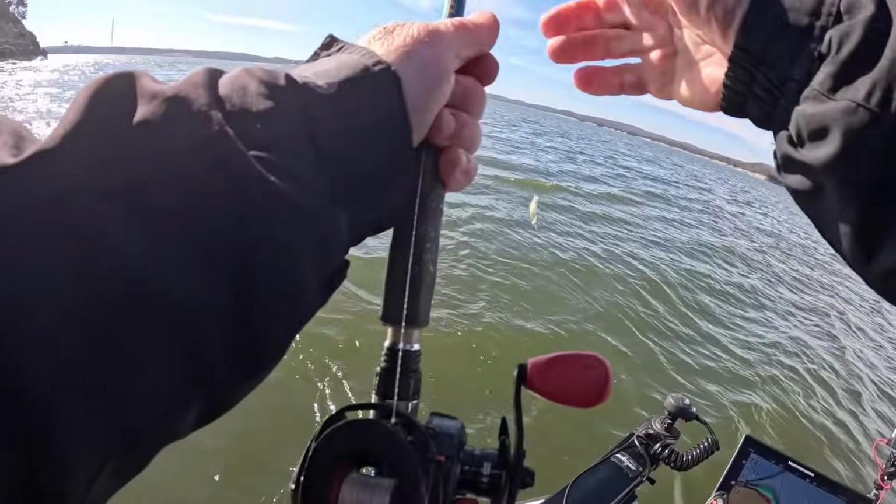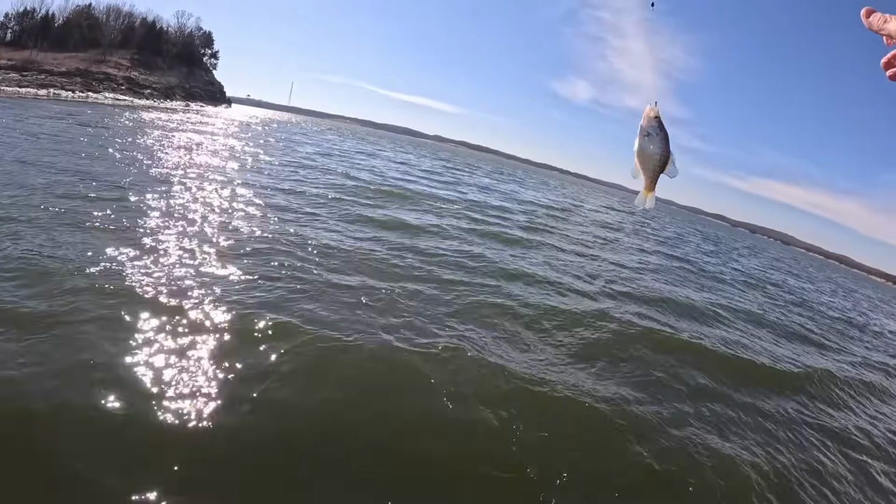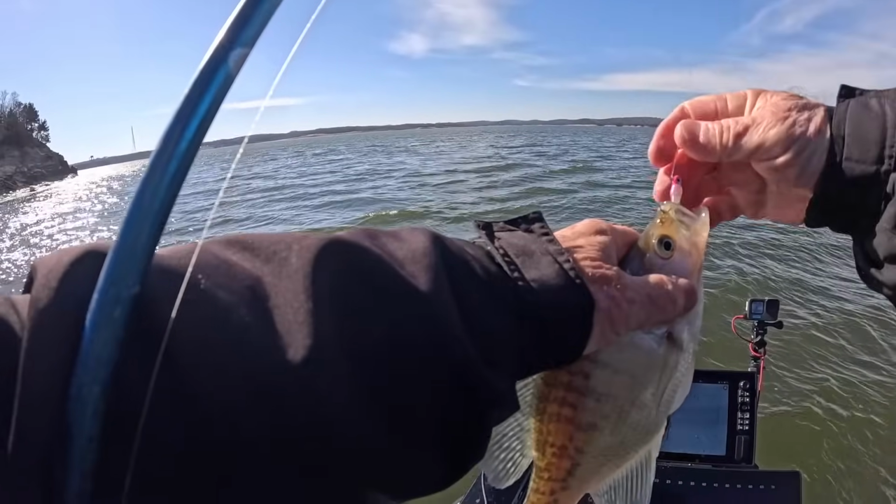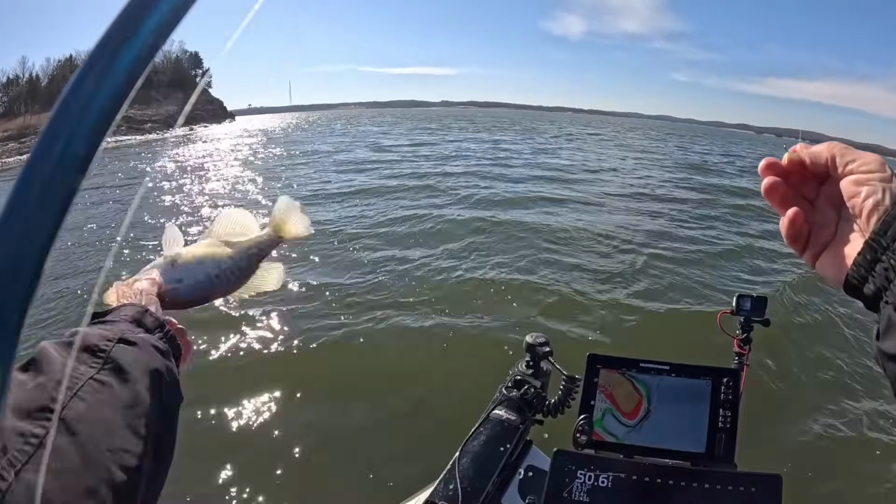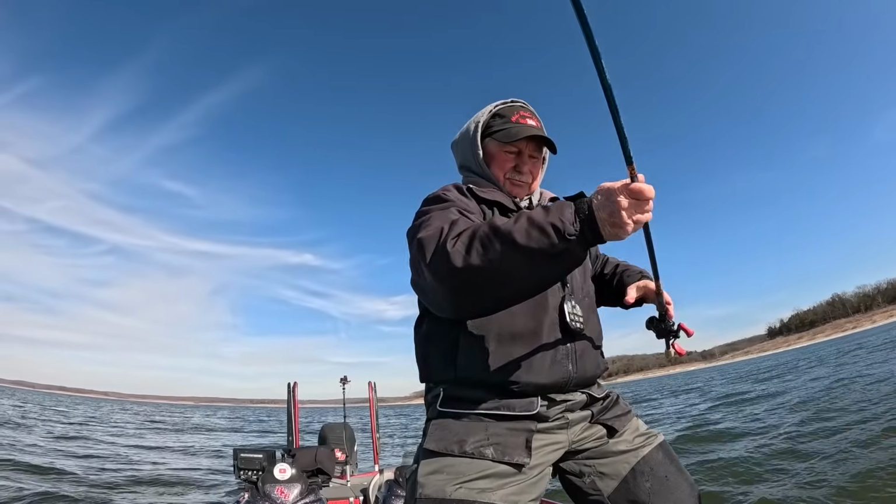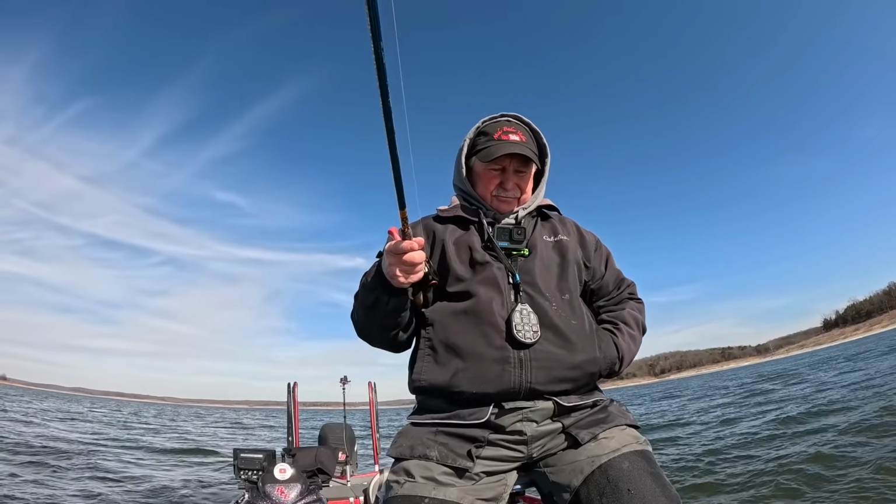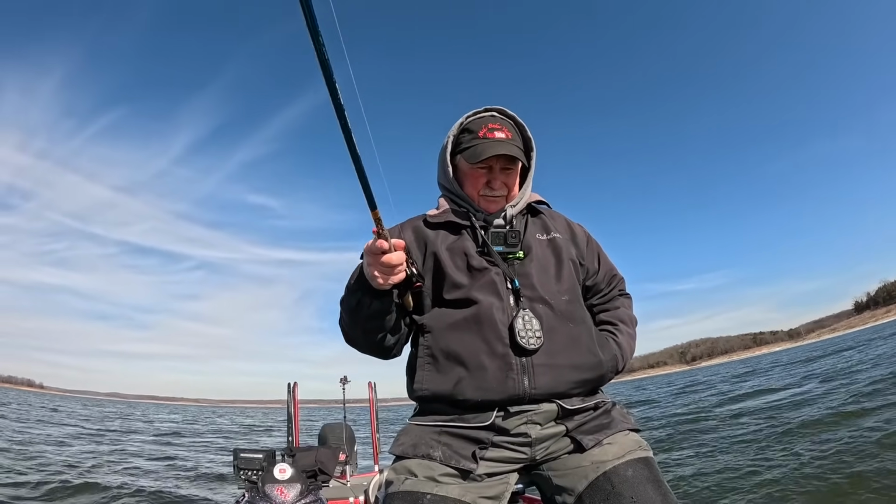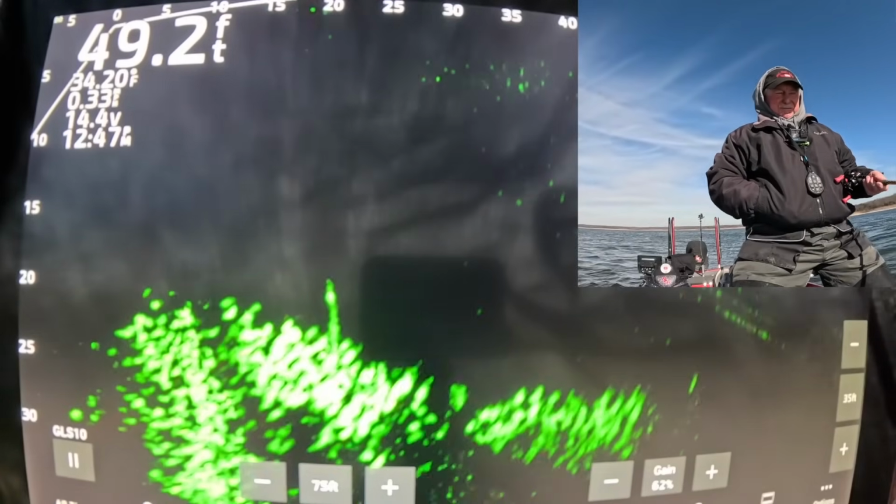What's happened here? Did I knock my spot lock off? Dadgummit. Stepped on the button. Yeah, he hit that little small Goody's jig and Livin the Dream plastic. Yeah, maybe we'll get something going here on this. Get right over them and I can keep from hitting the button. Man, there are a lot of crappie down there.